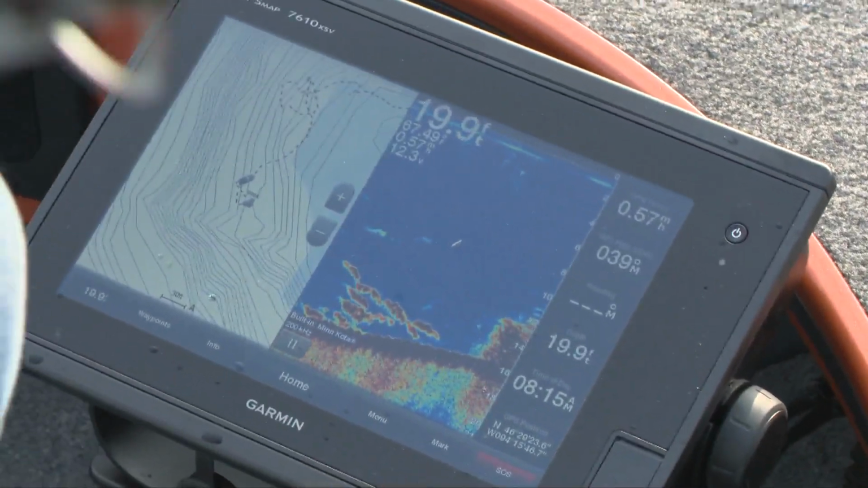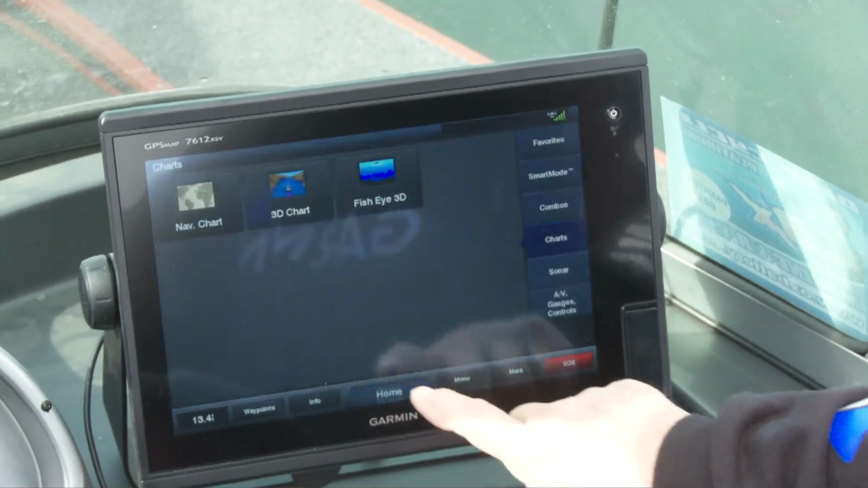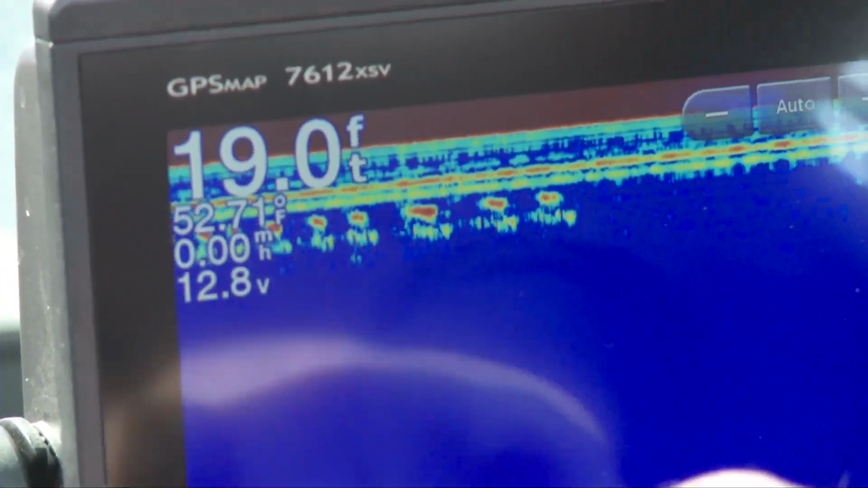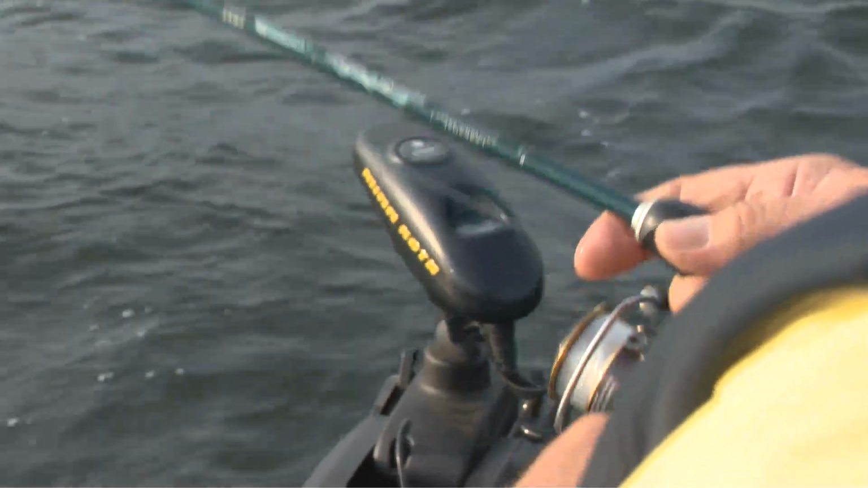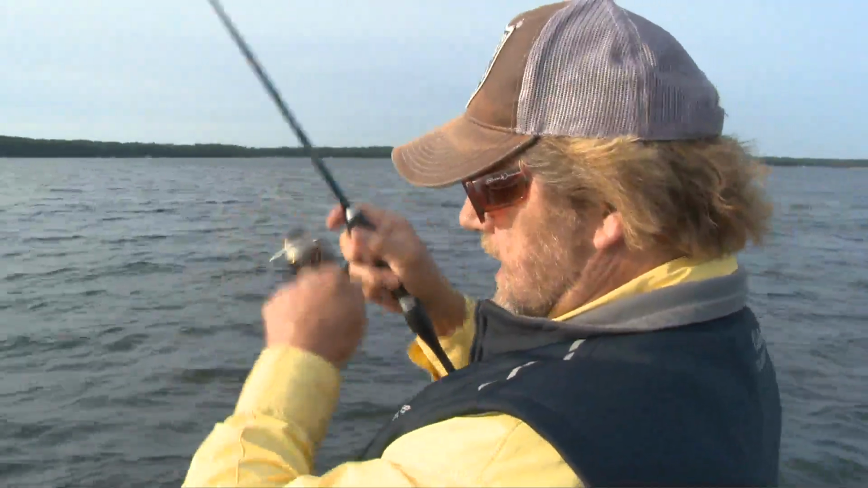Modern electronics, like the Garmins we've seen today, are truly the cart that needs to come before the horse. Use one to pattern fish location, and from there I can promise, with one caveat, that good things are bound to happen. See, even as miraculous as a Garmin unit is, the onus is still on the angler to learn it well and utilize it properly to conquer lakes.